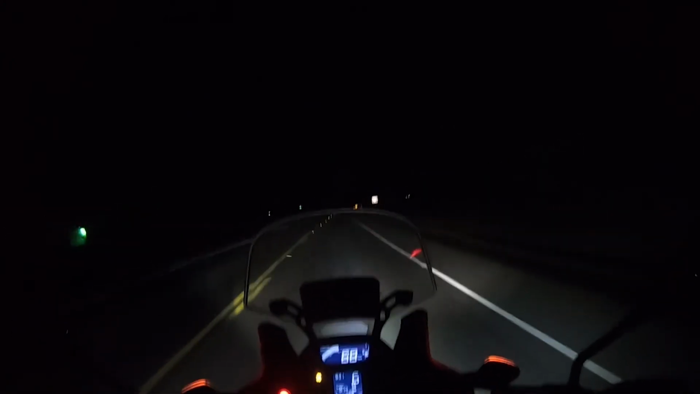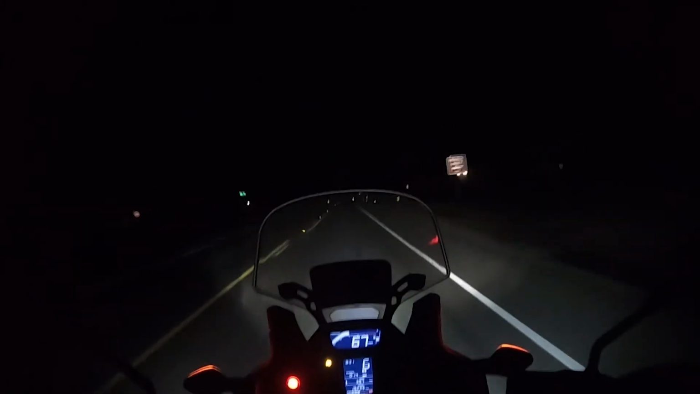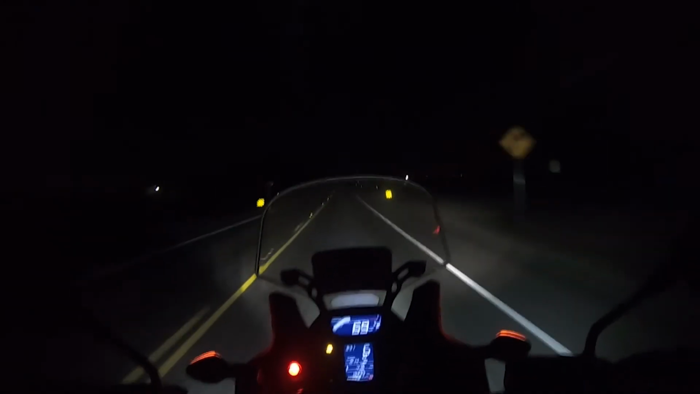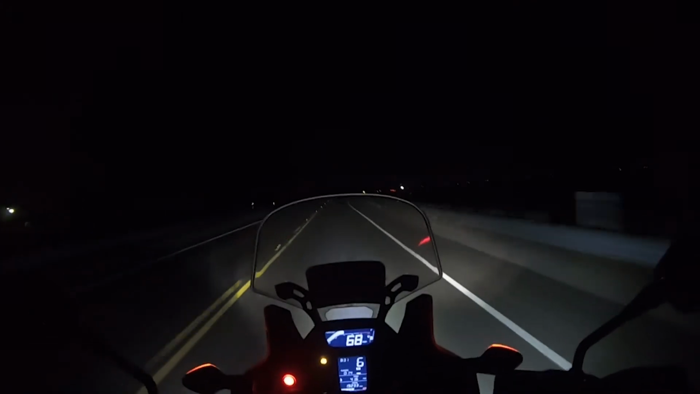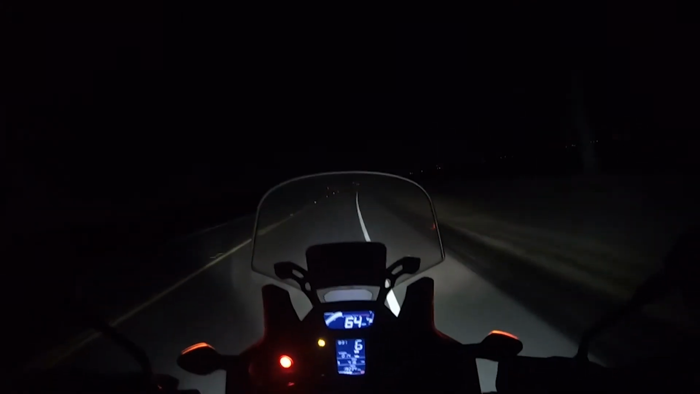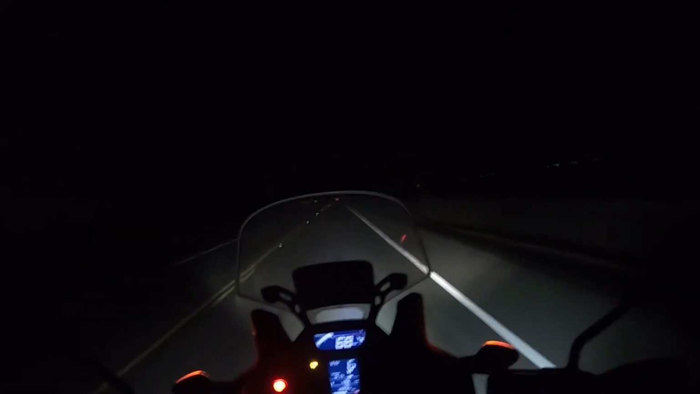You'll hear a bit of roaring. That's that Bridgestone AX41 on the front. Between 65 and 75, it has kind of a roar to the front. Not near as bad as most other Navis, but it's still a noticeable engine tire roar.